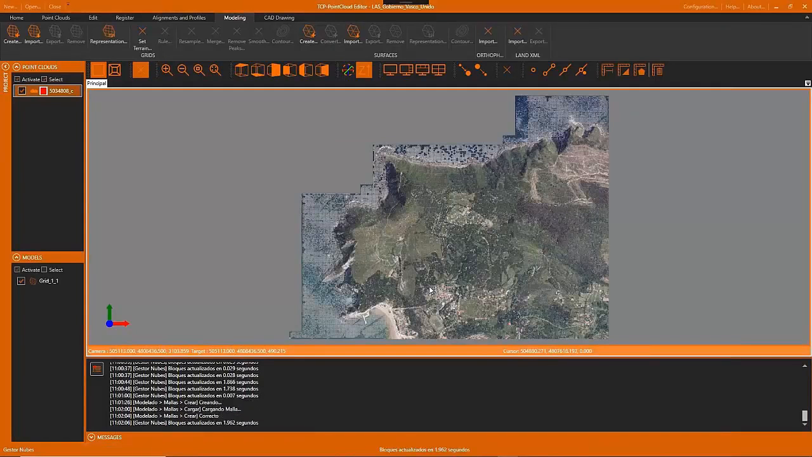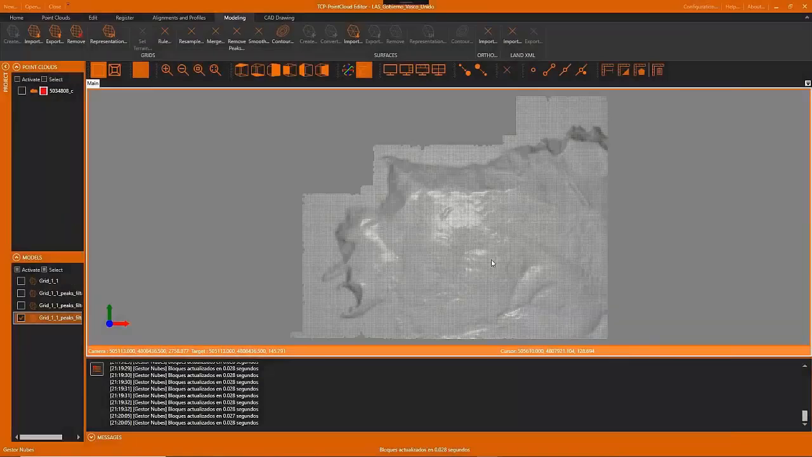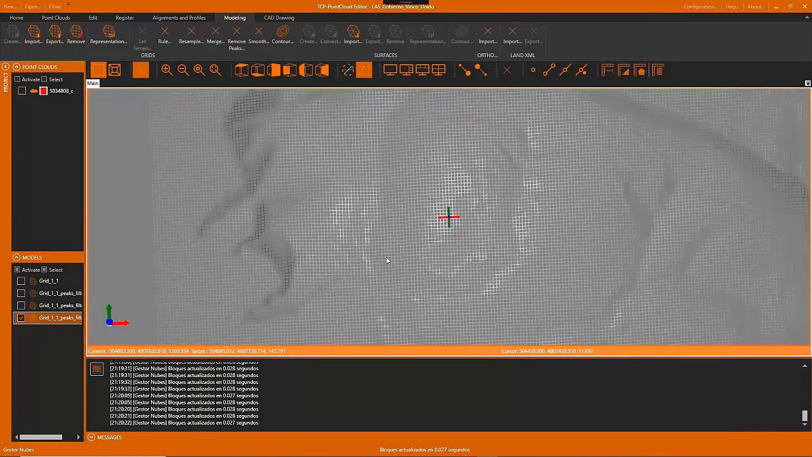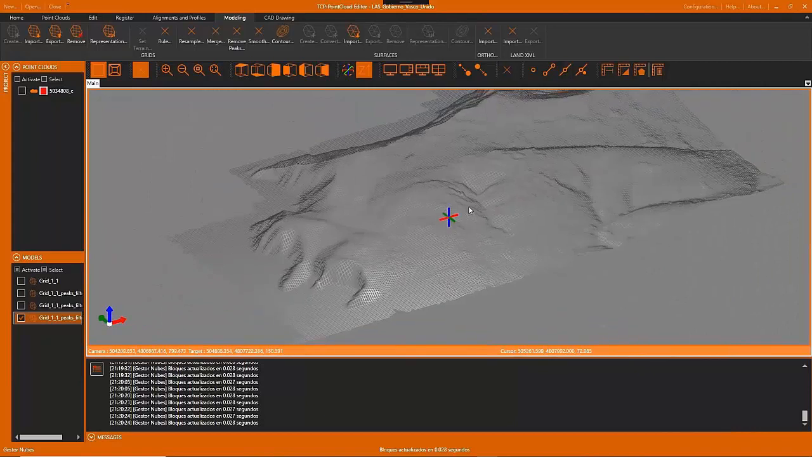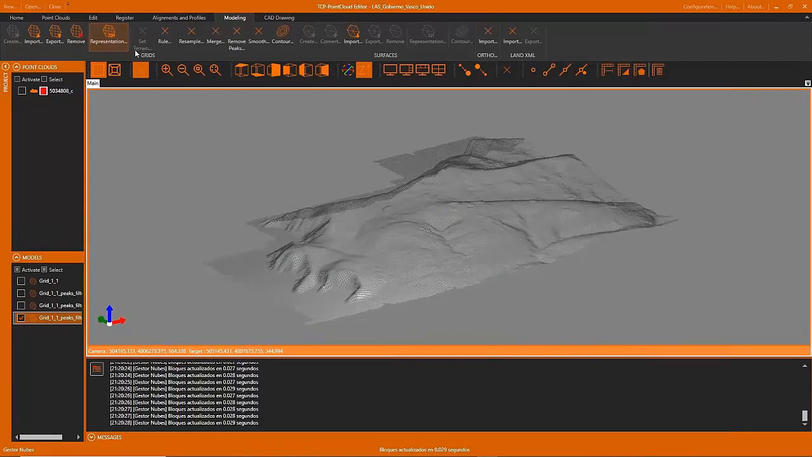The grid we have generated is added to the project, and we can inspect it and show it in different ways, by edge or by face, and changing the color based on the height or the slope direction, as we will see now.